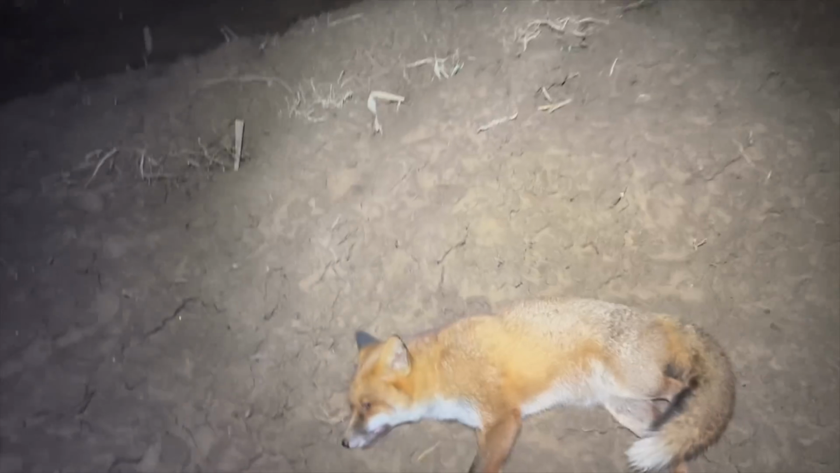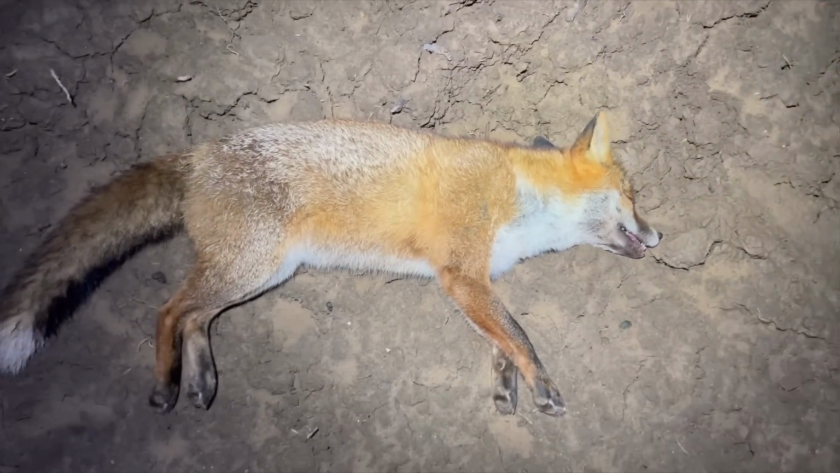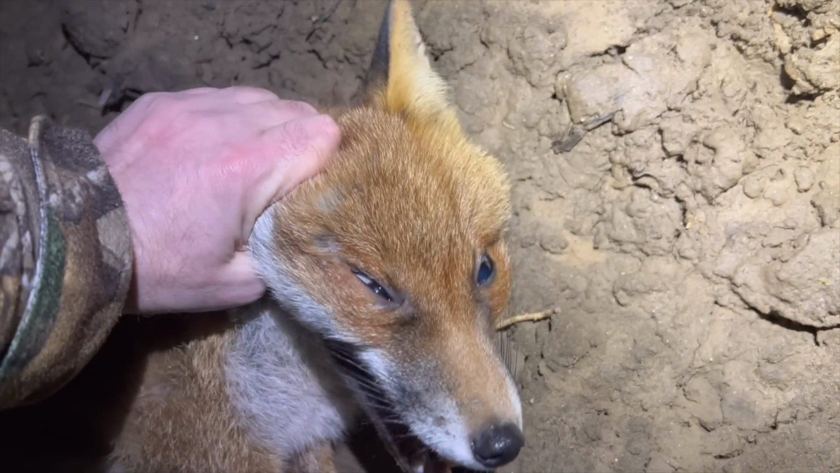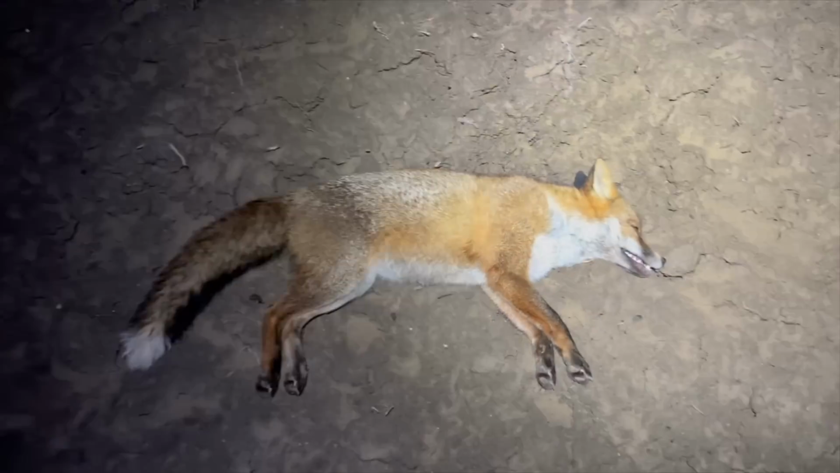It's not foggy, but it's bloody cold, and I'll bet me bottom dollar this is a vixen. It's dead tiny. Look at how small that vixen is. She is tiny. There we go. That is a wily vixen, that. Very small. Good order.